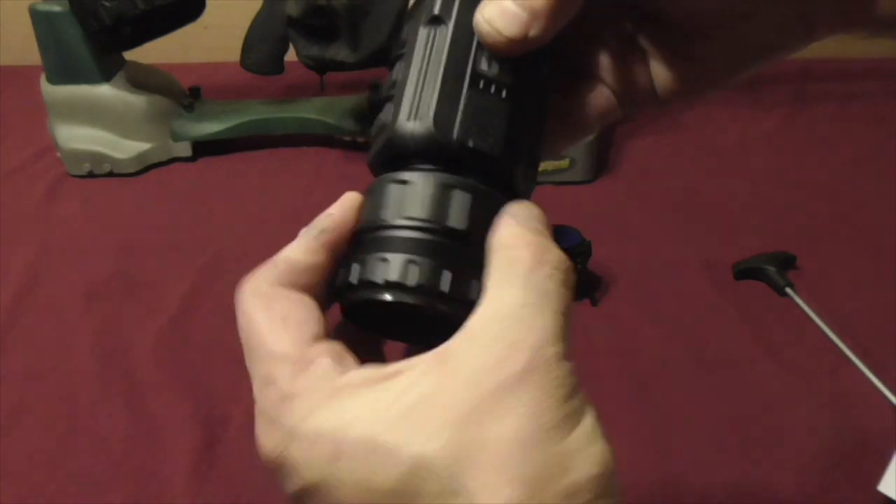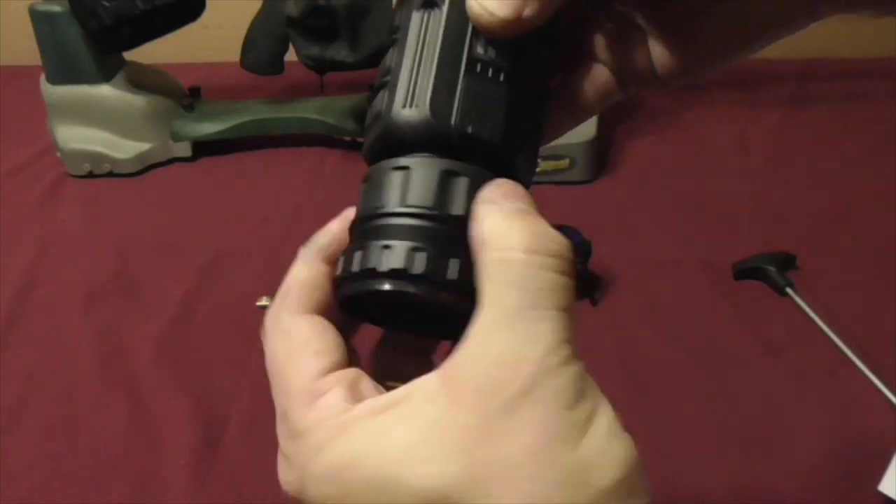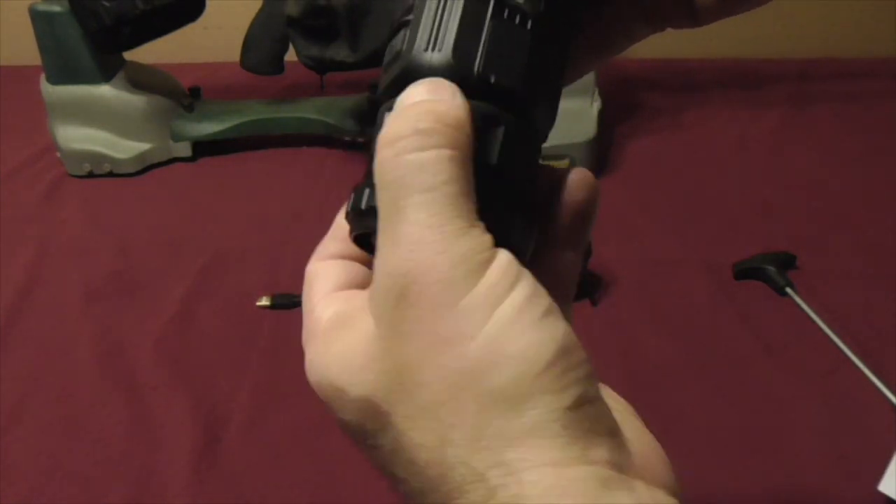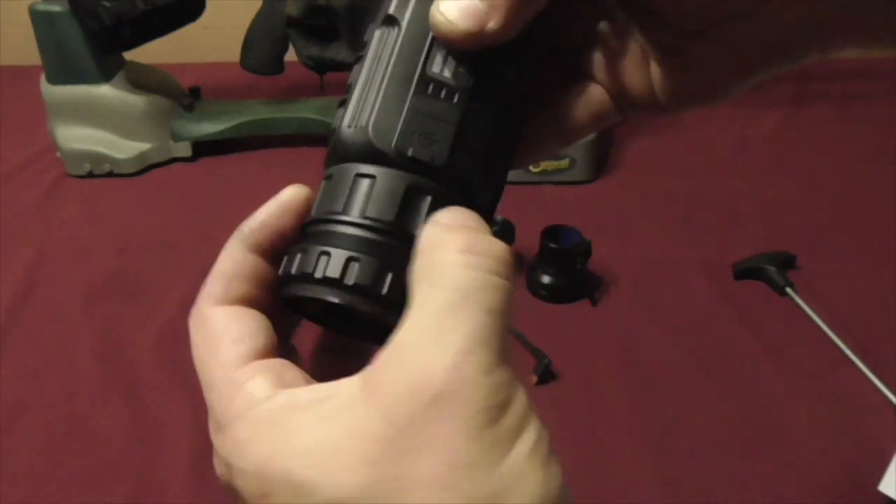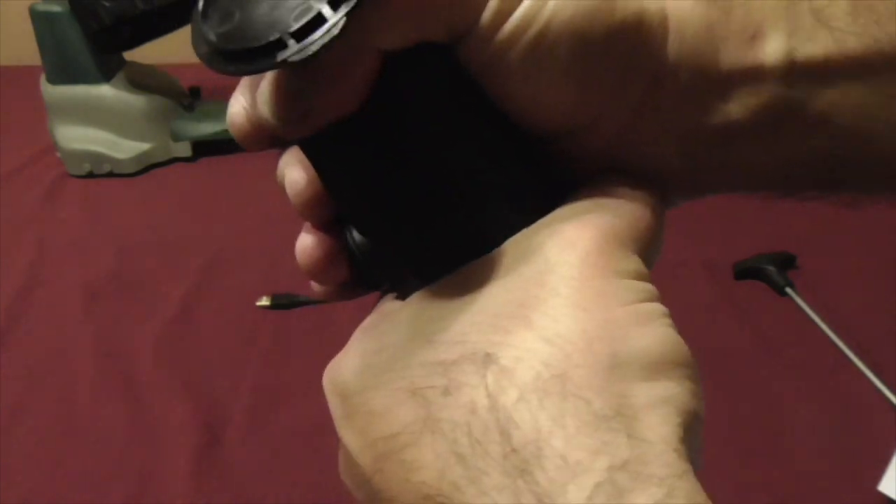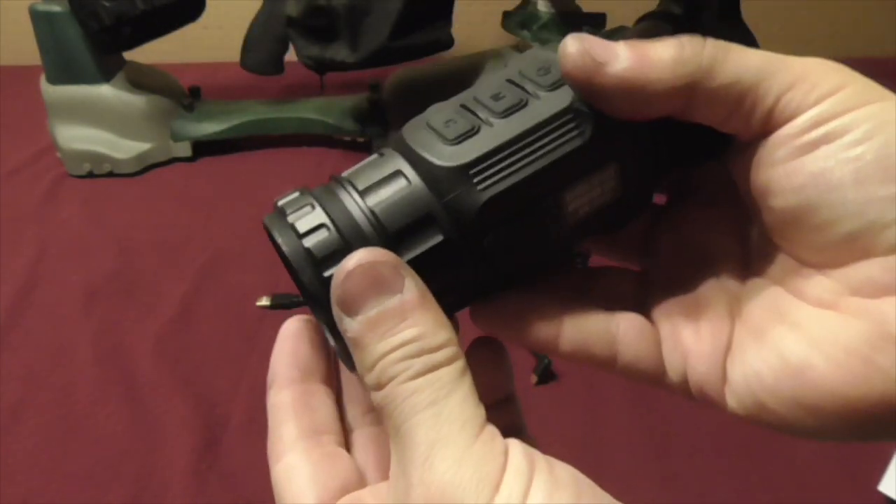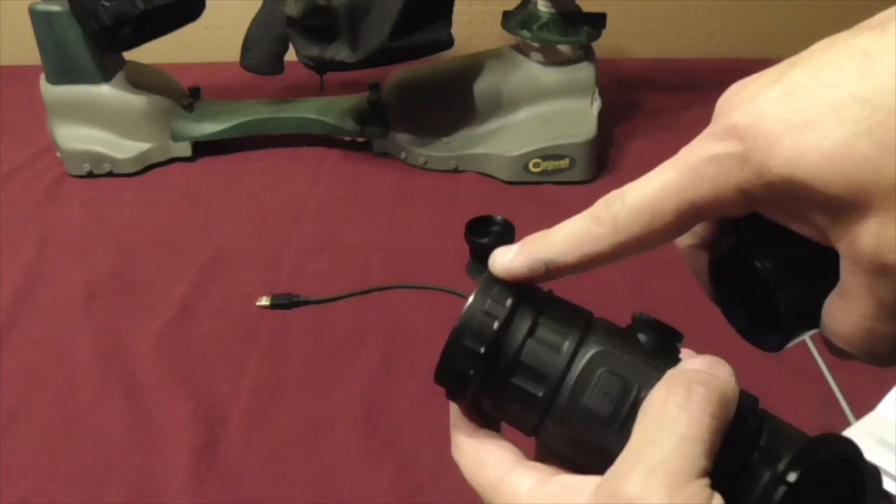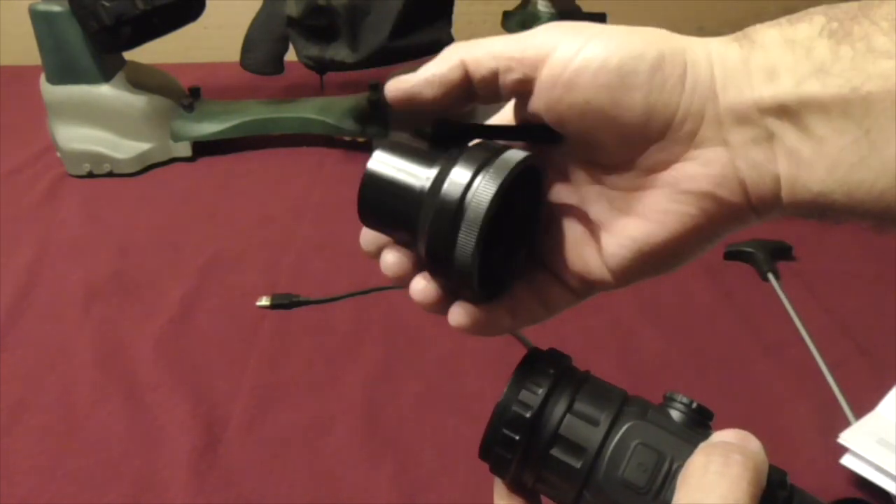Give it a slight push inward. Start screwing the clip-on connector lock ring, right? We don't have to get too crazy with it, just a nice little firm touch there. Alright, so we have a locking ring here that is meant to secure the throw lever adapter.